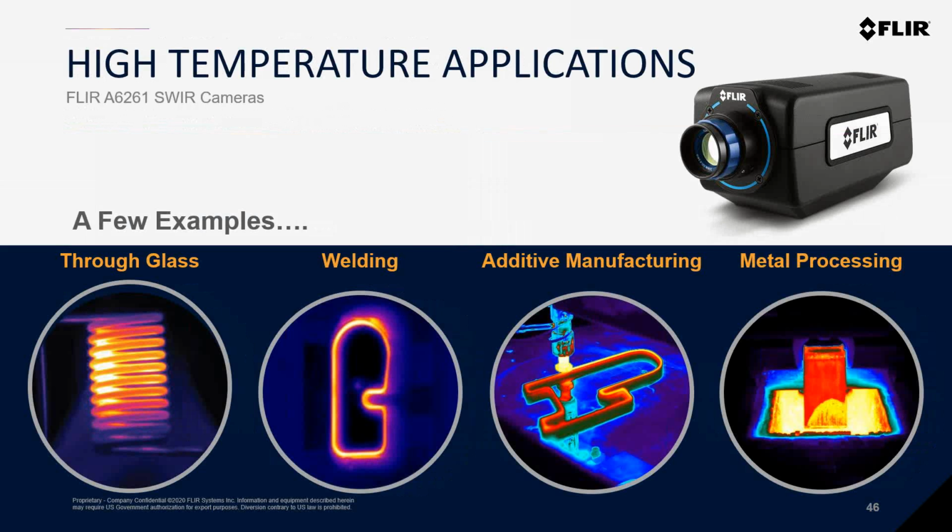So SWIR cameras can really provide very accurate temperature measurements while also reducing the sensitivity to emissivity variations. This makes them ideal for high temperature measurement solutions, for welding applications, or situations where you need to make measurements through glass, like looking at the filament inside an incandescent light bulb. They're also great cameras to use in additive manufacturing applications where metallic compounds are being used, or maybe even in the production of different metals like steel and aluminum.